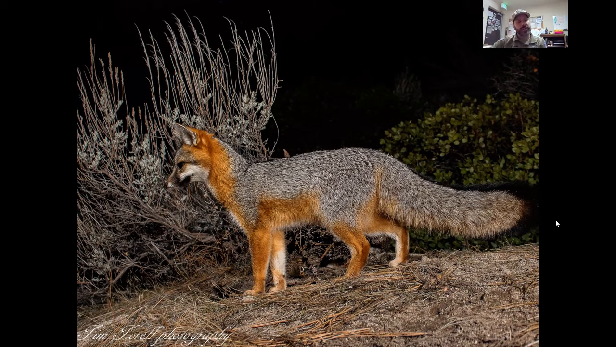Now, one of Tim's goals was he wanted to get a picture of the gray fox up on a snag at night with its colors like this, and then also have the starry sky in the background. That was one of his goals that he worked on, and you'll have to just hang tight with me for a few minutes and see if he was able to actually achieve that goal.